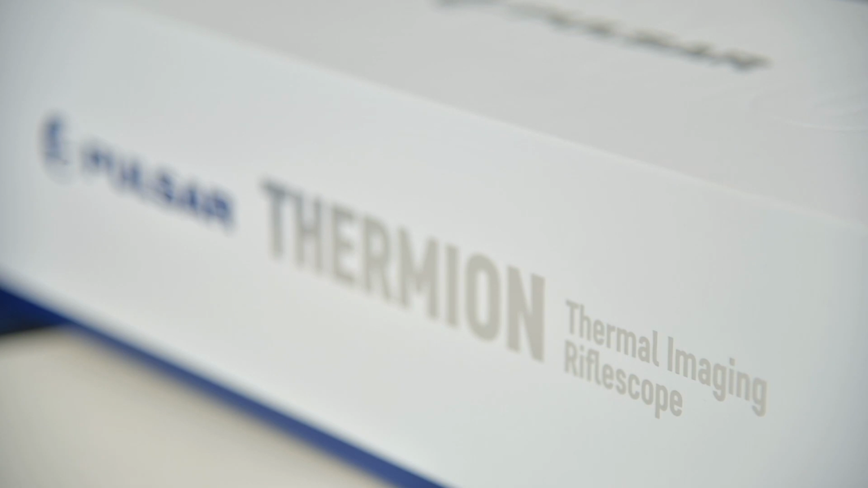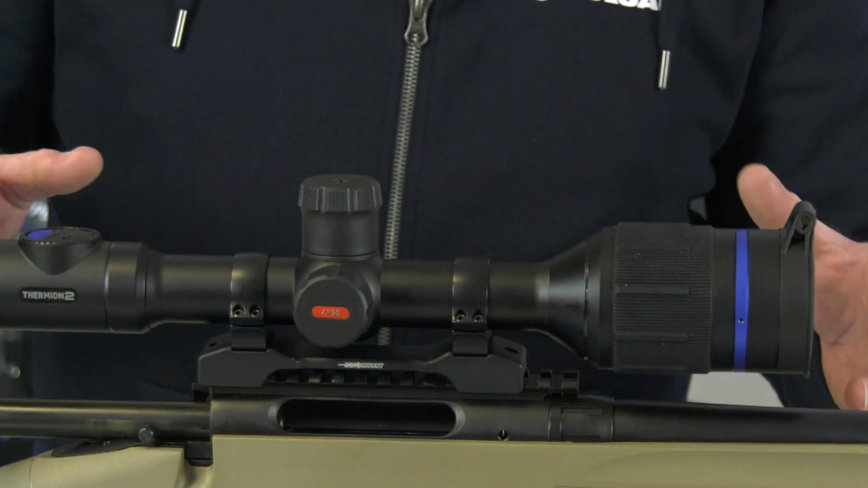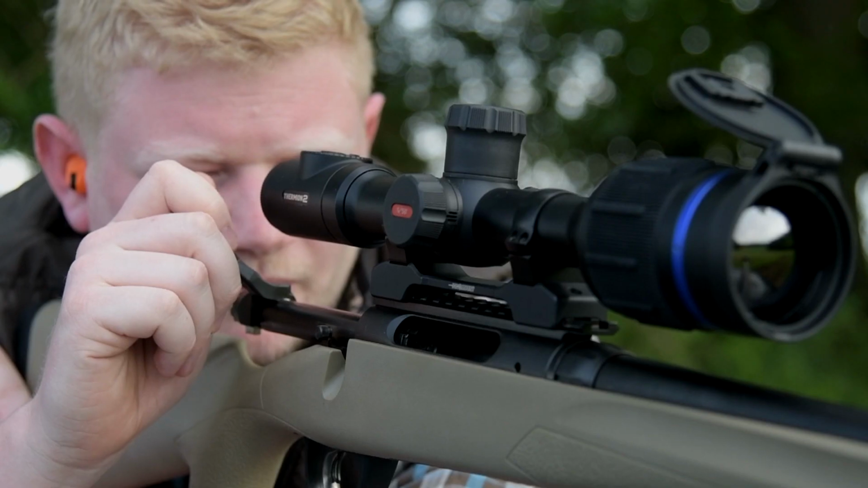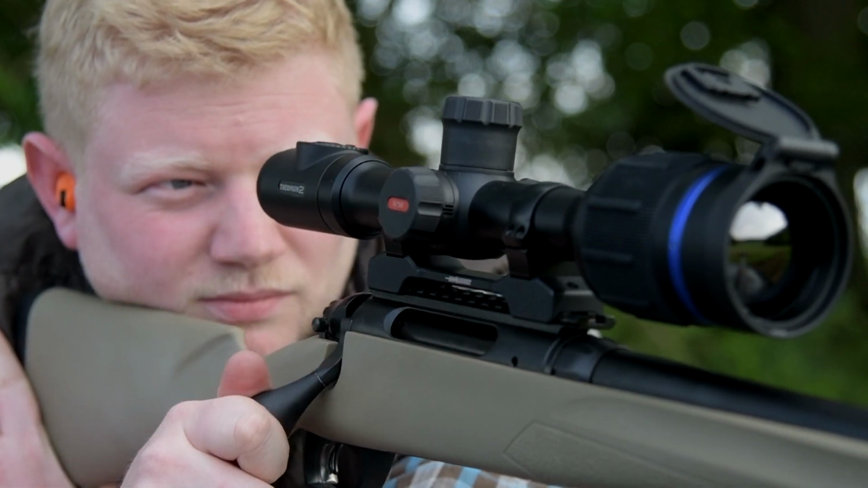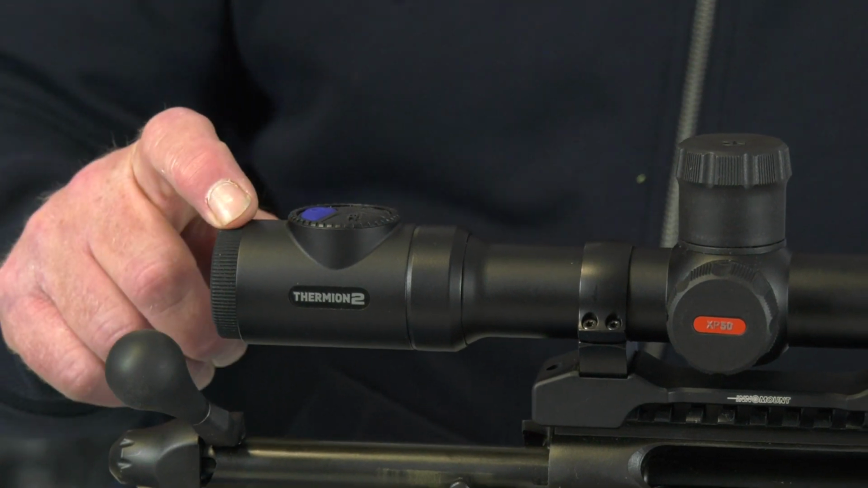Well, here we've got the Thermion 2 XP50 from Pulsar. This is their flagship in the Thermion range. Fantastic rifle scope, sits on 30mm rings. So we've got a cracking 1024x768 AMOLED screen in the back of it.